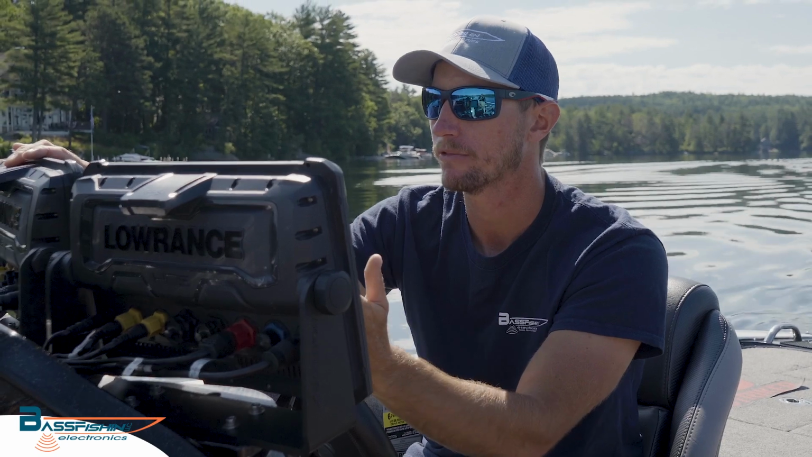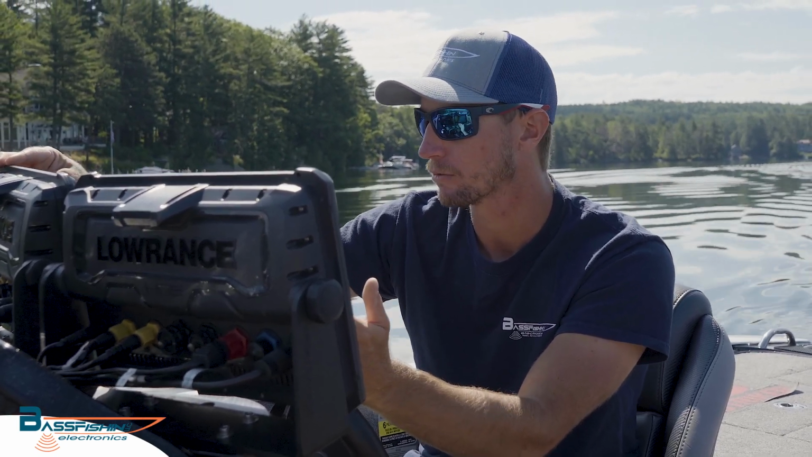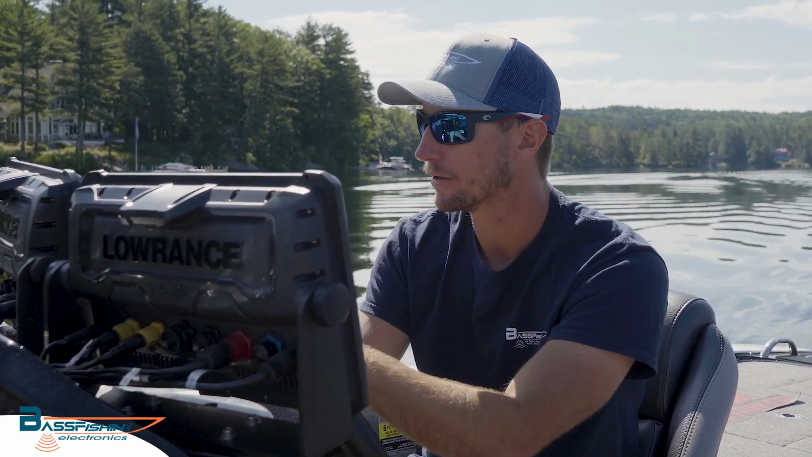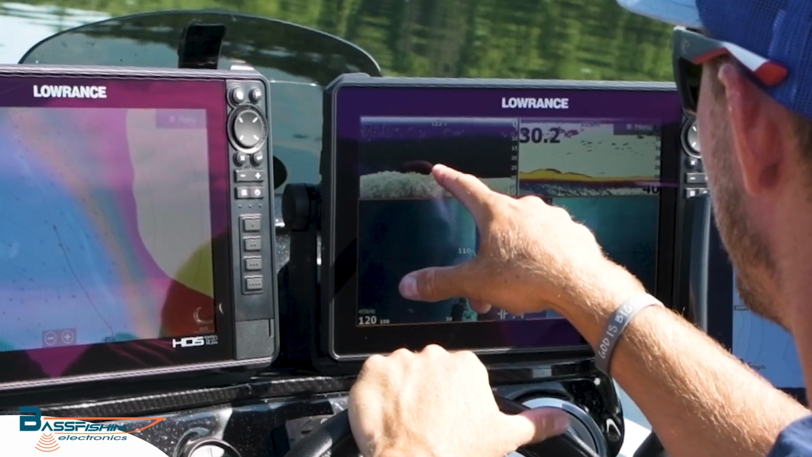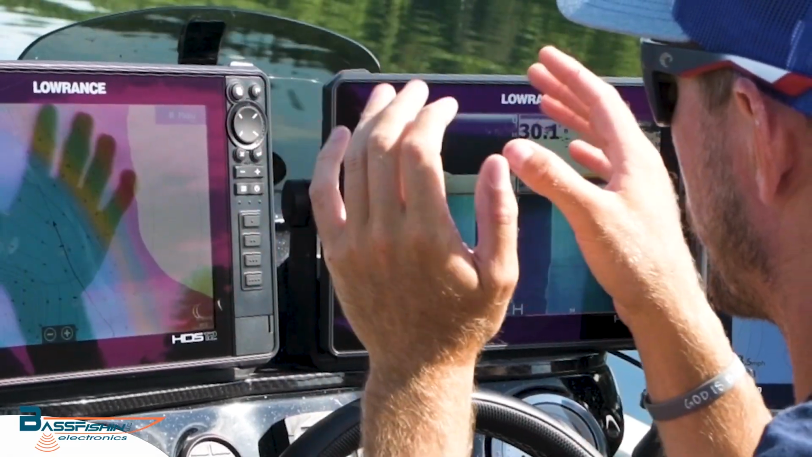So whenever I go up front, I can use my 360 to then identify exactly where the rock is, and then turn and point my Livescope to it and find exactly where those fish are sitting. We just idled right over this rock. We got a couple fish sitting down in the rocks here, but we'll be able to see those a lot better up on the front of the boat.